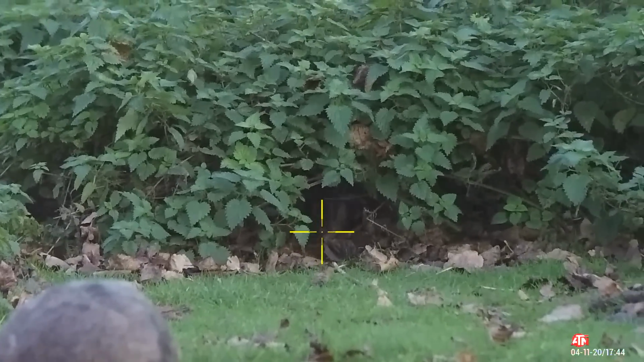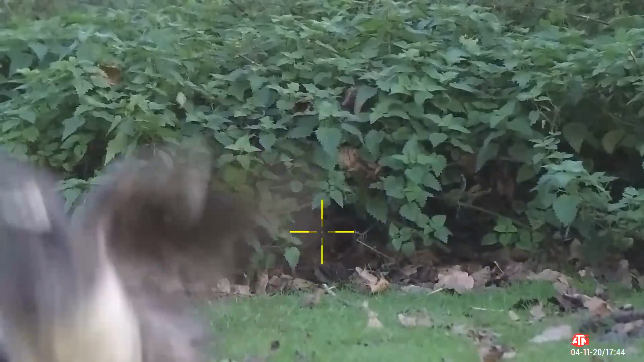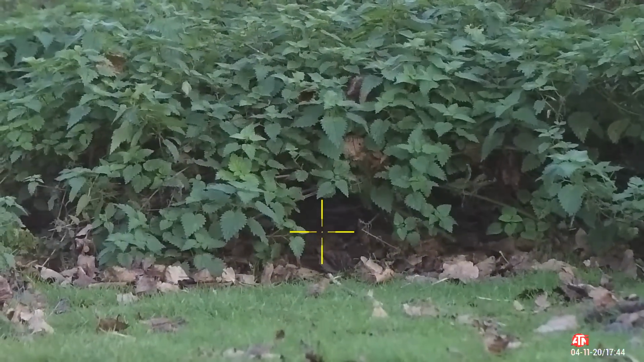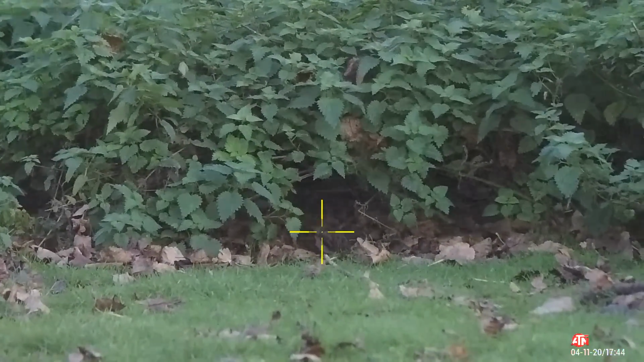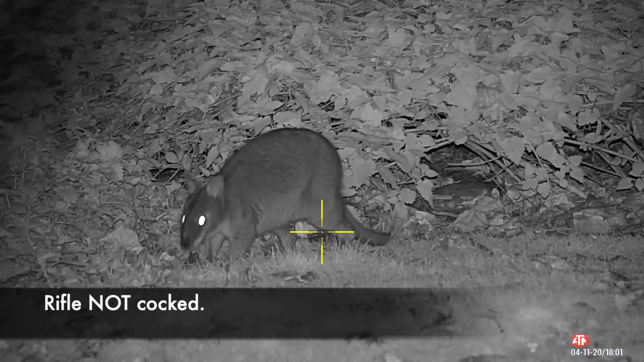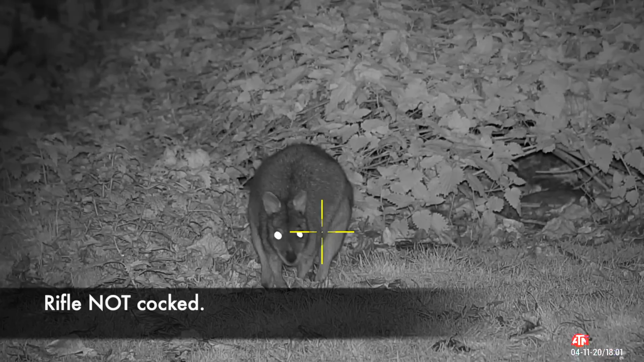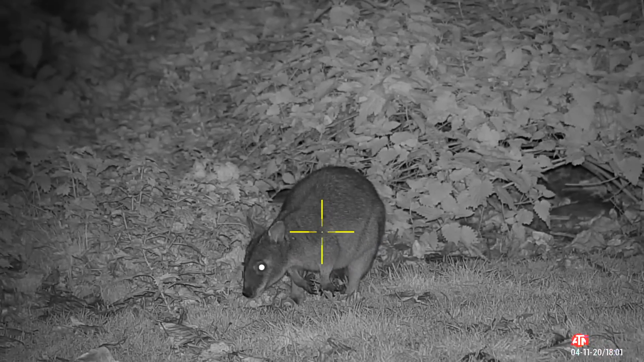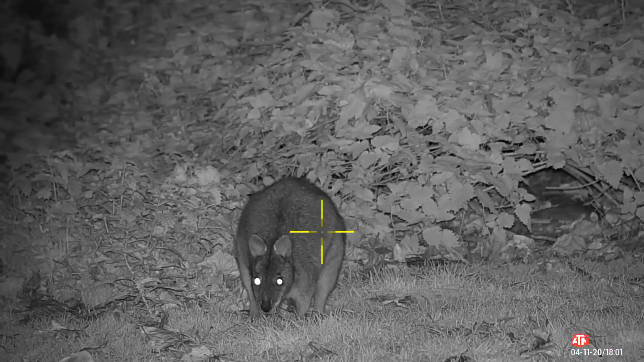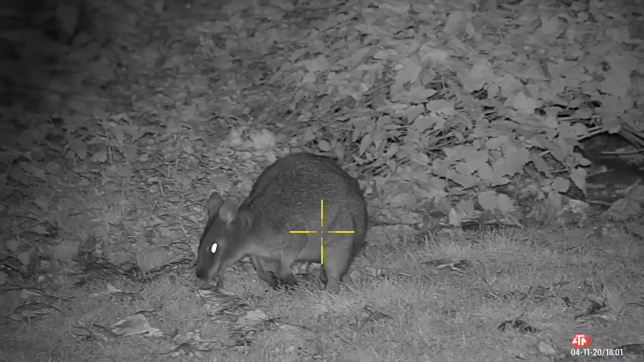As you can see, this rat here underneath the nettles, difficult to see, but nevertheless that's number 2 down for the evening. So we waited for it to get a little bit darker, switched the ATN scope over to the night vision mode, and then things started to come alive. As here you can see a very cute wallaby, something that's definitely not native here in the UK.